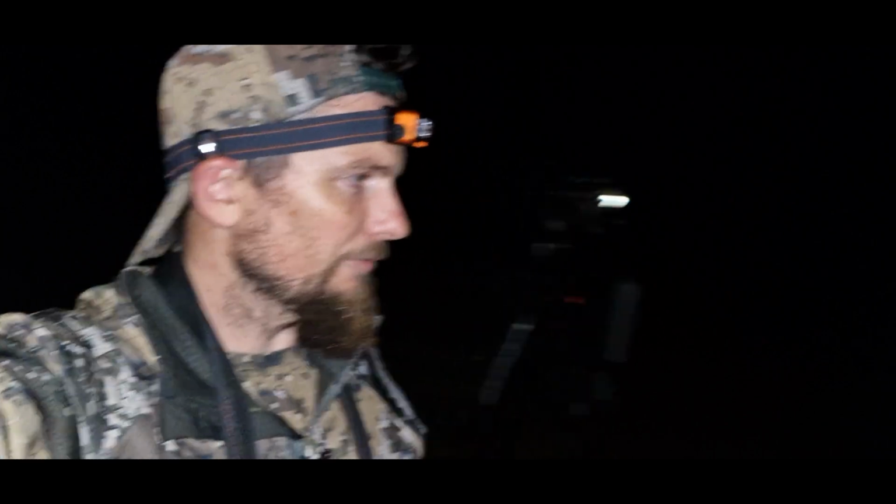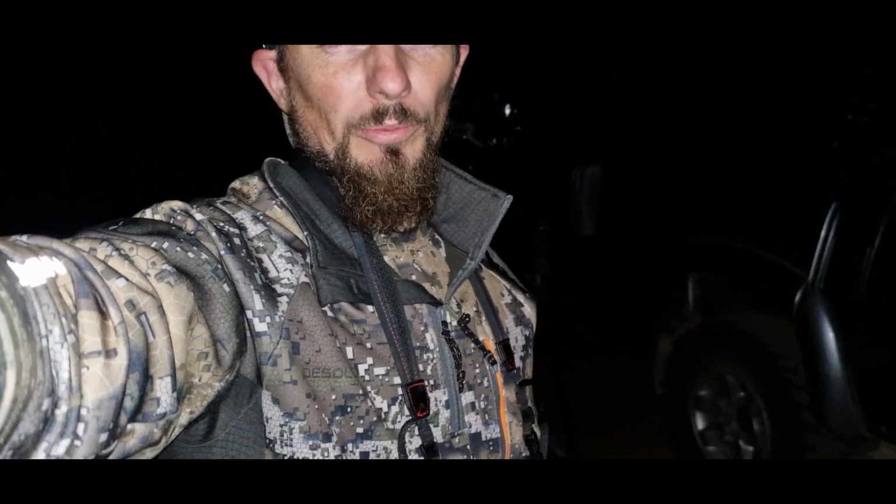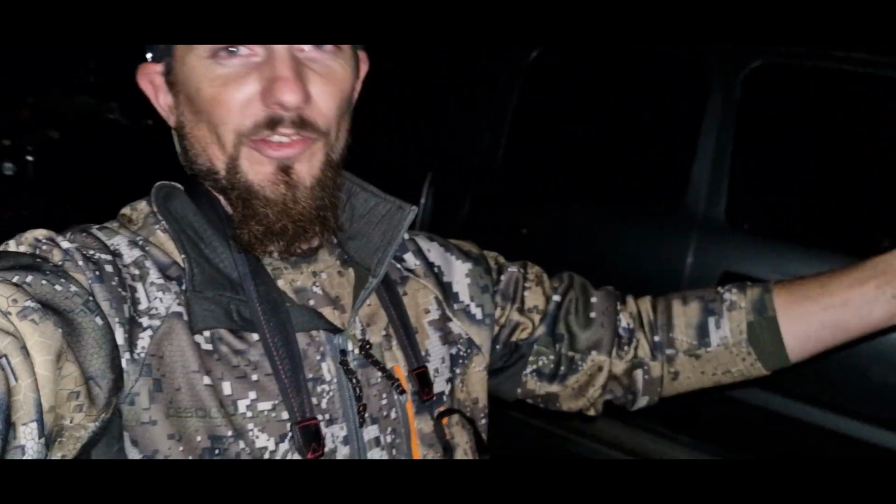Alright, I am done for the evening, everyone. It's only meant to be a short session. It's probably run an hour and a half over what I probably intended to be out here for. We started out as a rushed evening to sight rifles in. I got to see some deer.